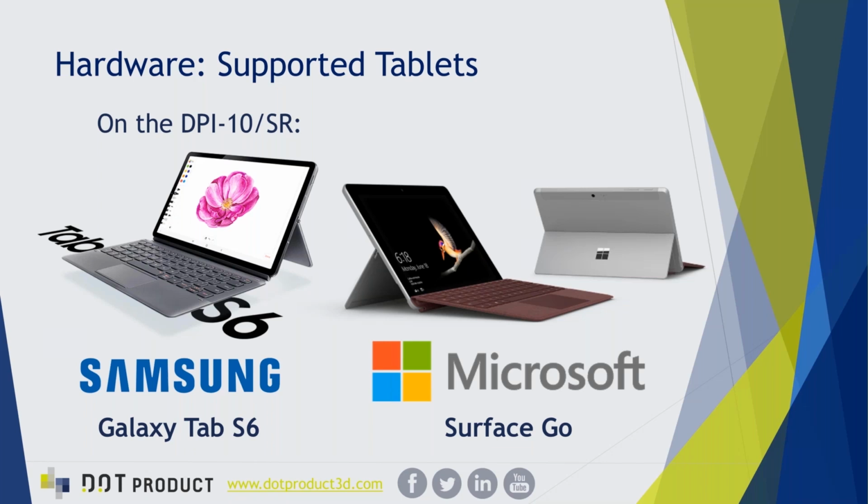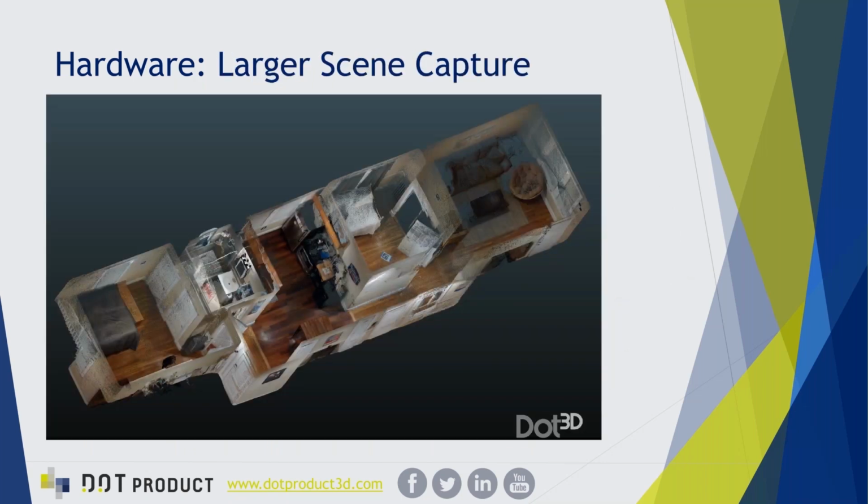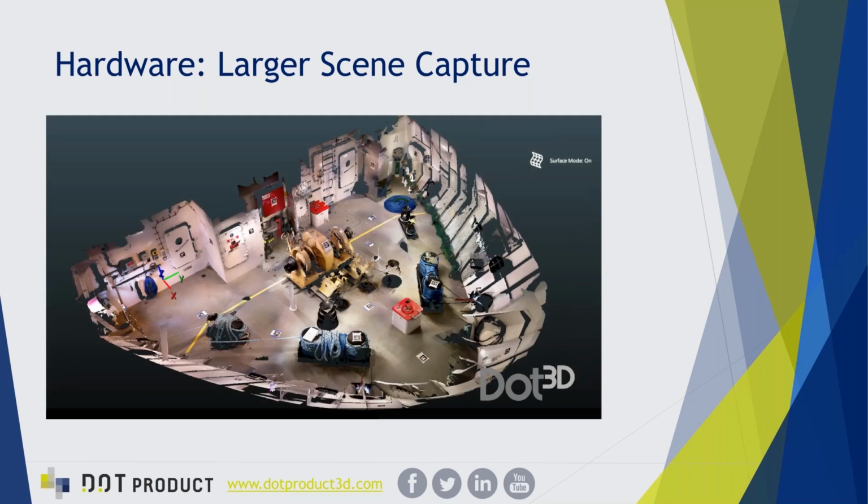It's important to note these two tablets are a major improvement over our past models because of the specs built into each device. In particular, each device has 8 gigabytes of active RAM or memory, which allows capture of larger and larger scenes versus our past models. So you can scan very large interior or exterior spaces, depending on whether you're using the built-in calibrated DPI sensor or the attachable RealSense camera. And as you see in the images here, we're scanning much, much larger areas per scan.